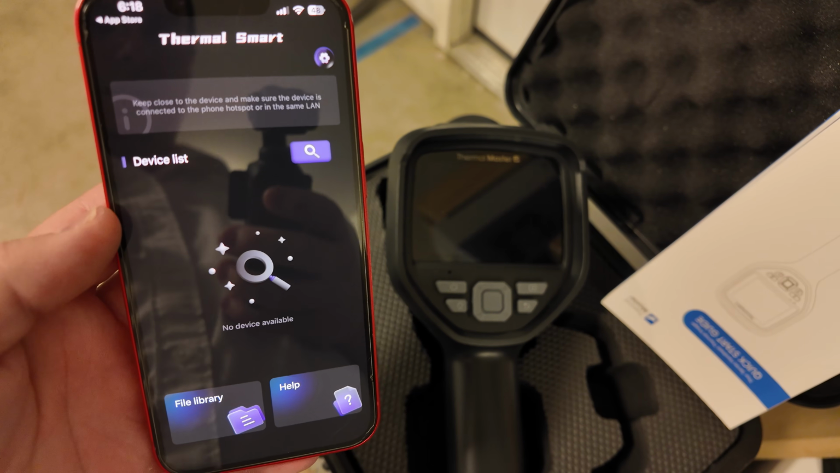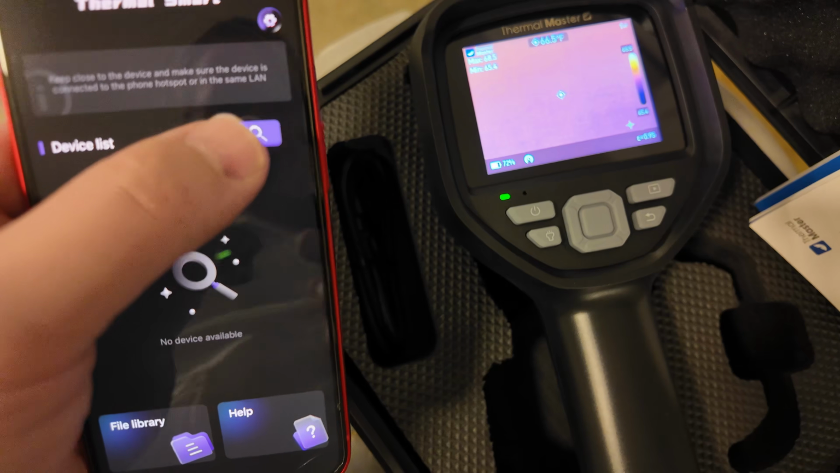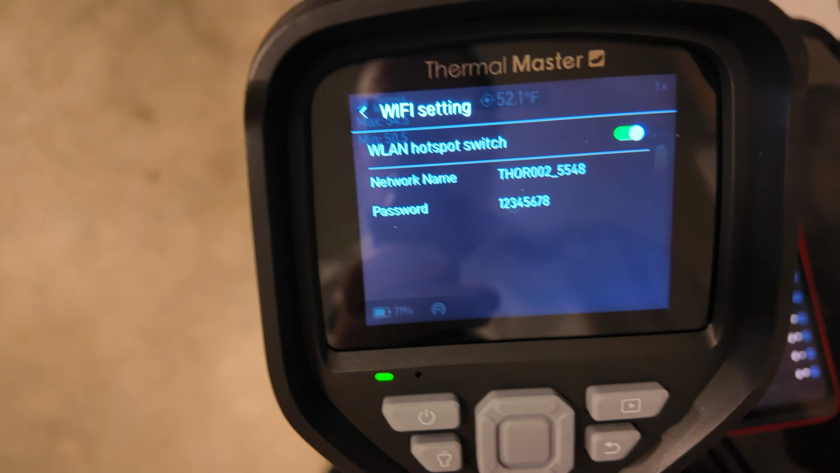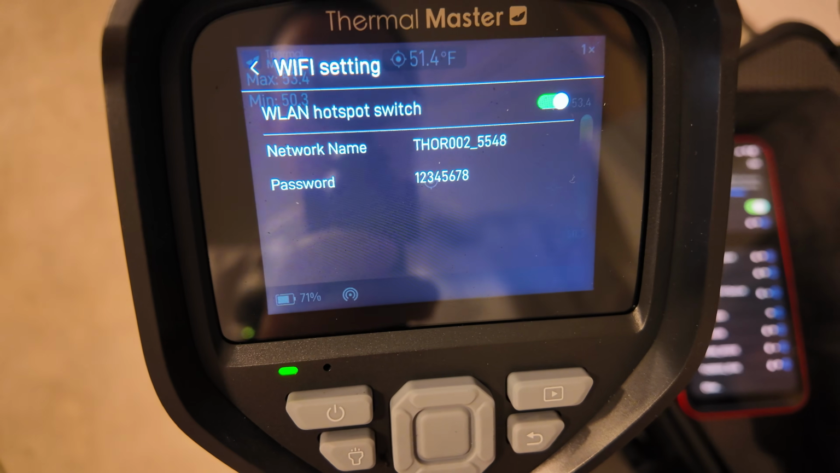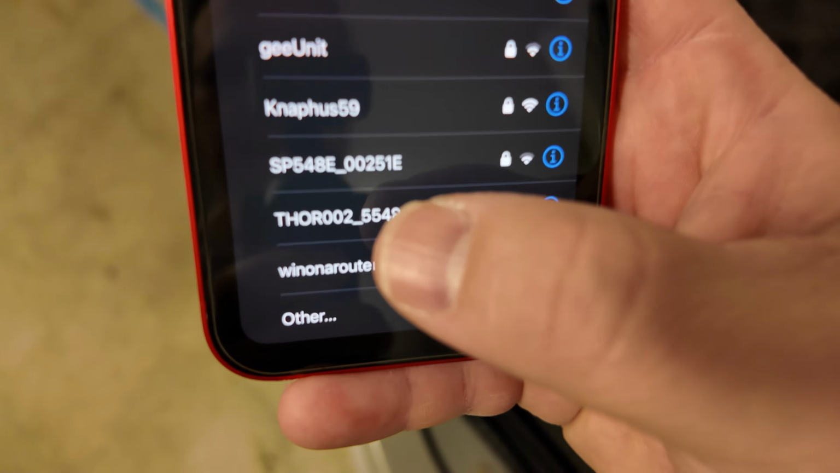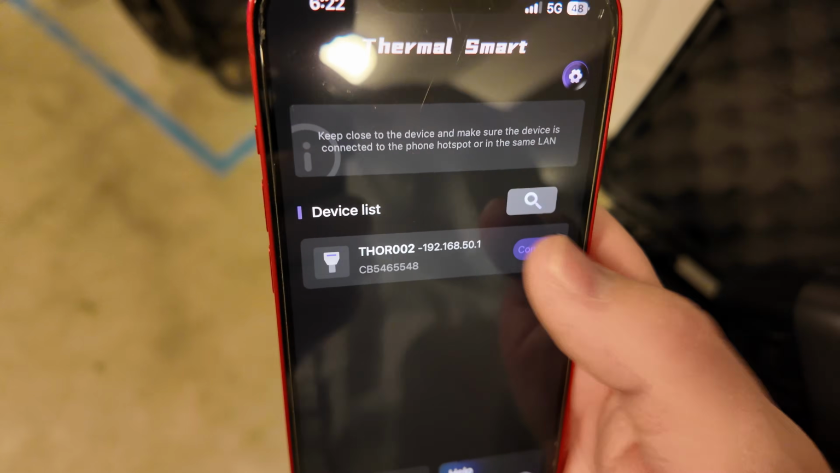So I just downloaded the app here, and the device is off, so let's go ahead and power it on. And now with it on, we should be able to just do a search, hopefully. No device available, it says. Aha, I figured it out. Enable the WLAN hotspot, and then it gives you an SSID and password. Then you just have to find it in your Wi-Fi list and connect to it. Go back to the app here, and look at that, it's found it immediately. So we'll go ahead and connect.